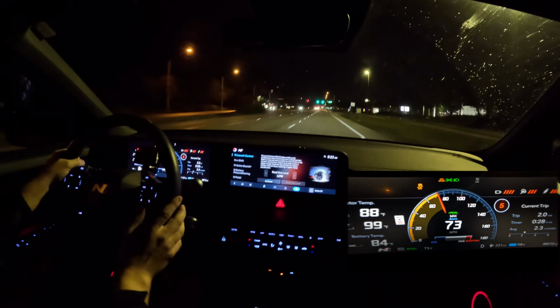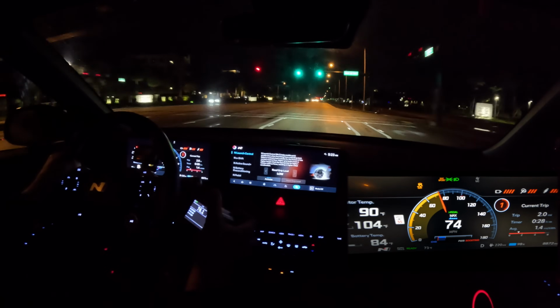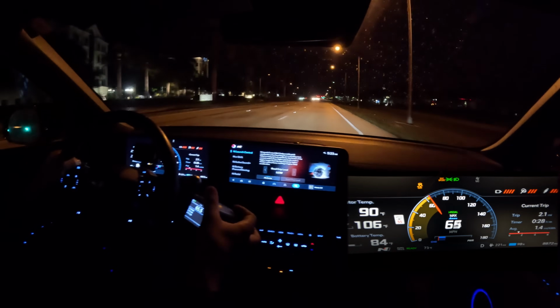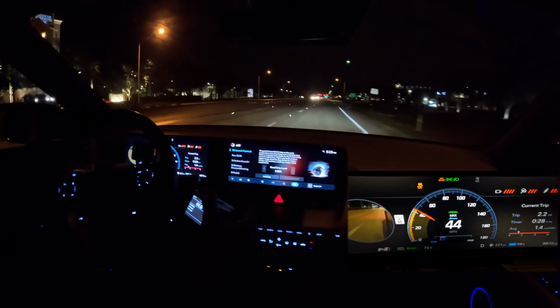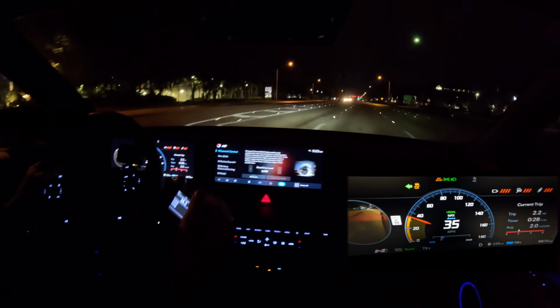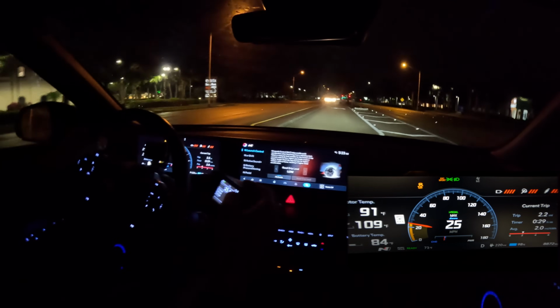Wow, that traction control is super impressive. I don't know why I didn't register my 0 to 60 there. That's really strange. I guess we'll have to do it again. That's all right with me. Maybe we're warming up the tires. That's okay. That's a good thing.